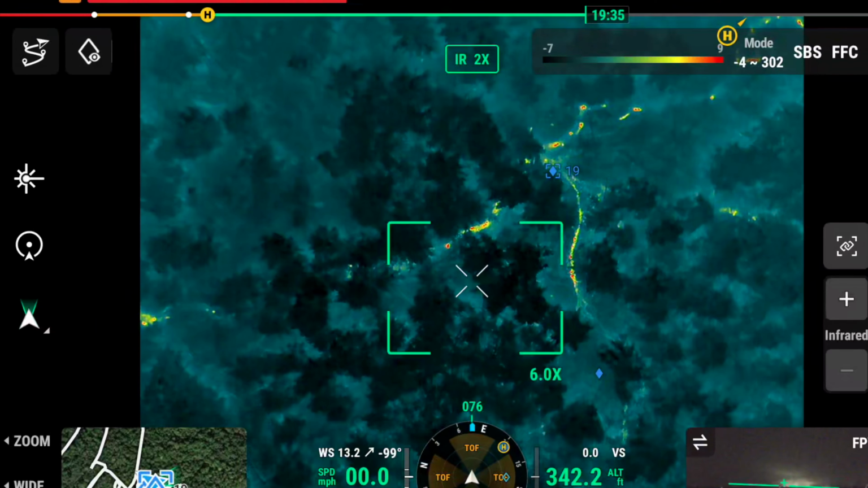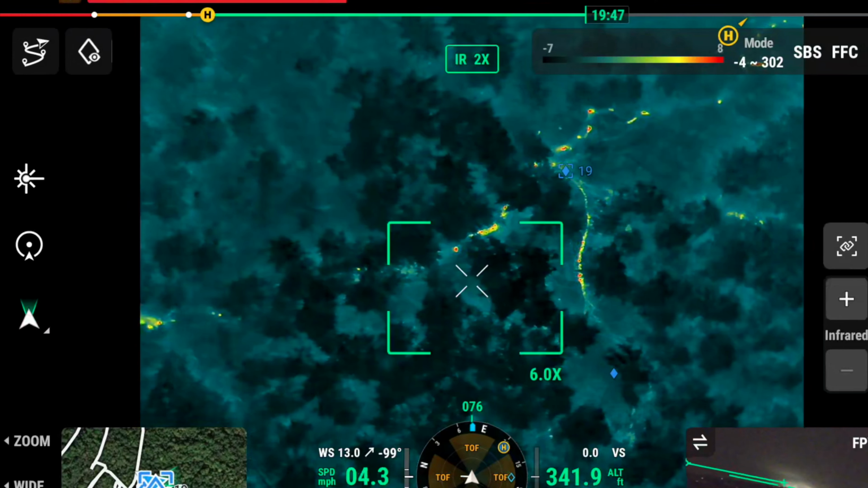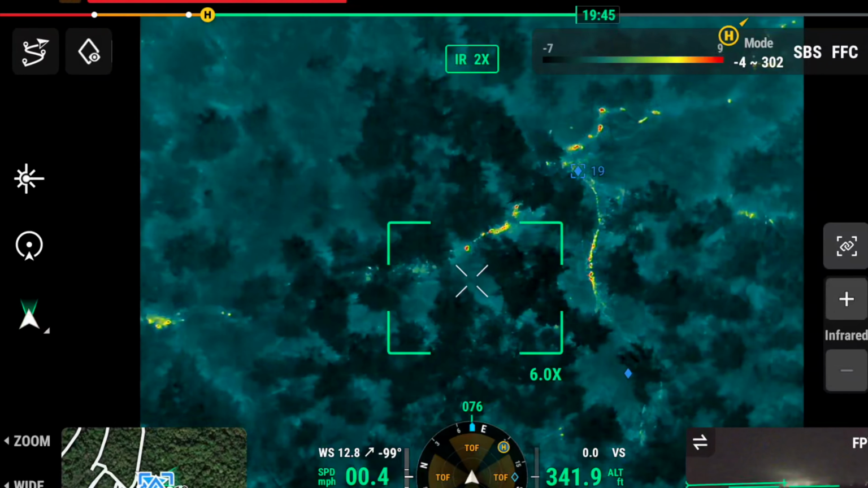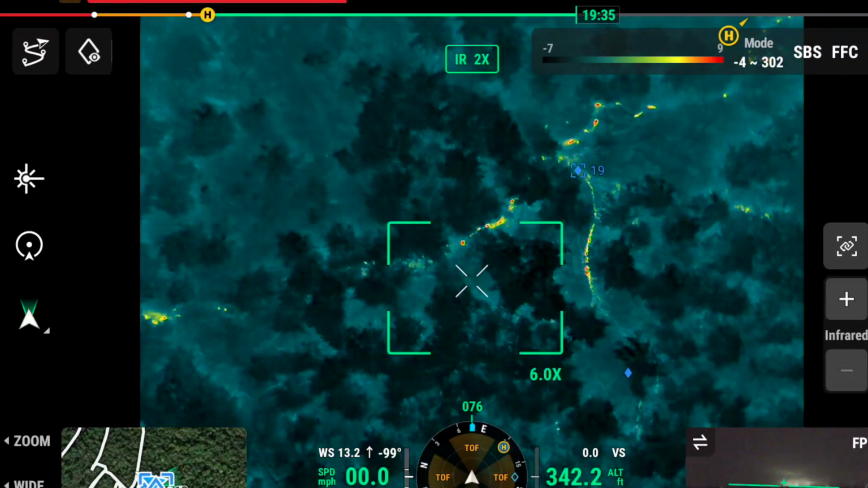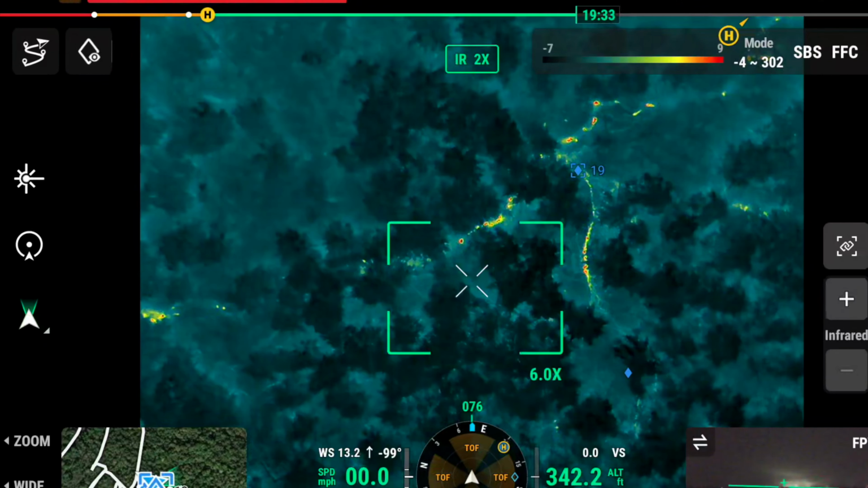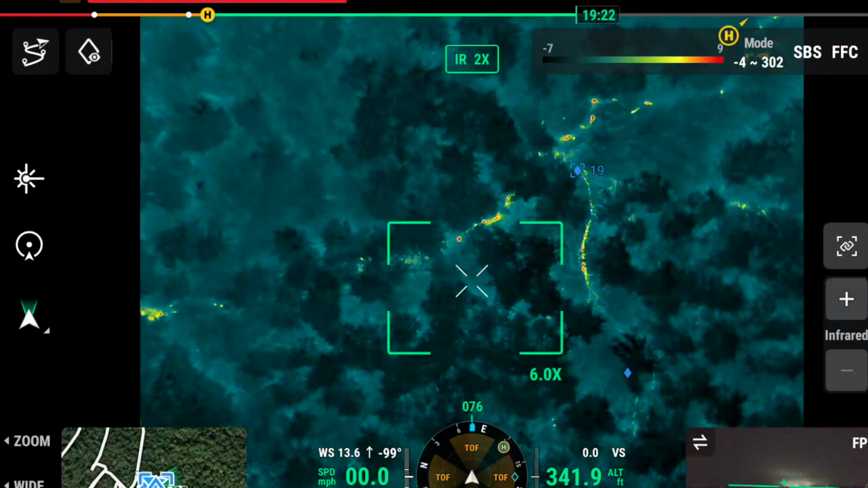Atta boy. Come on, Butters. Come here, Waylon. Yeah, I think I see one of them probably 15 yards in front of you. Come on, Waylon. Yeah, just keep doing that. Just keep doing the shake. Just keep doing what you're doing, sir, because it's been working.